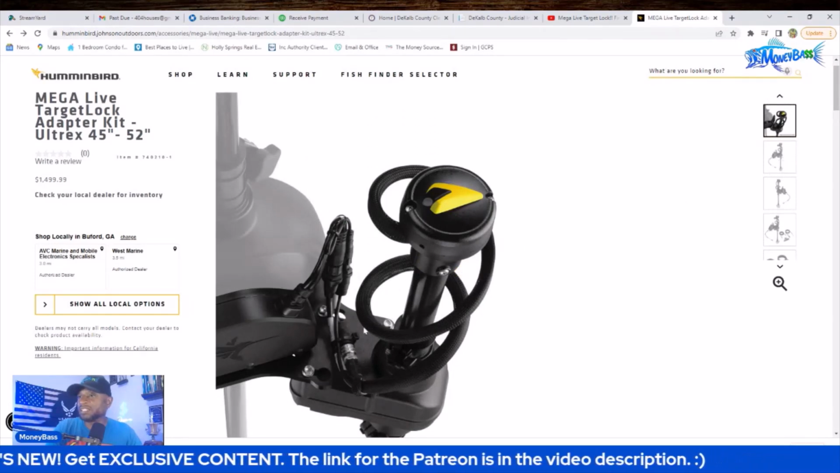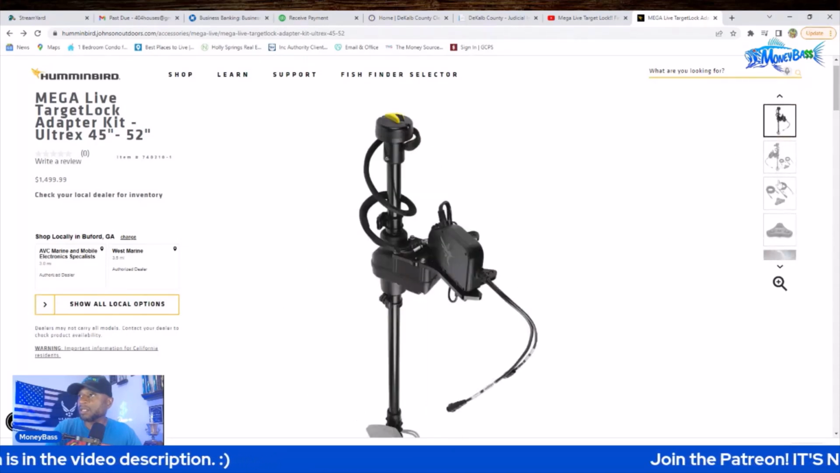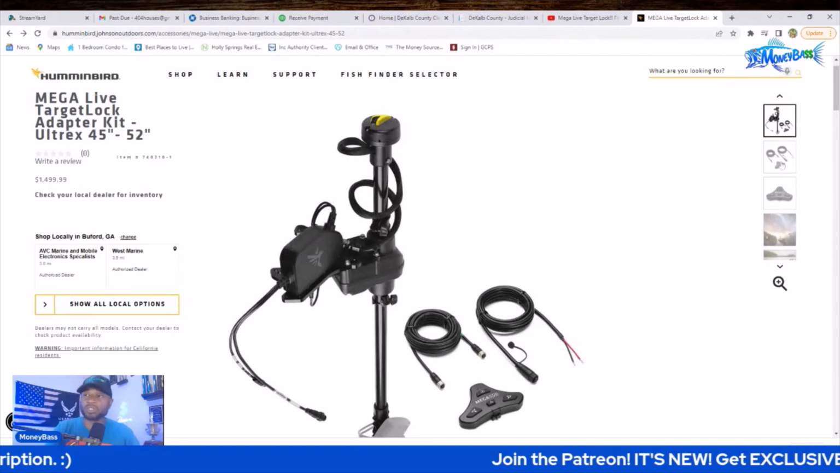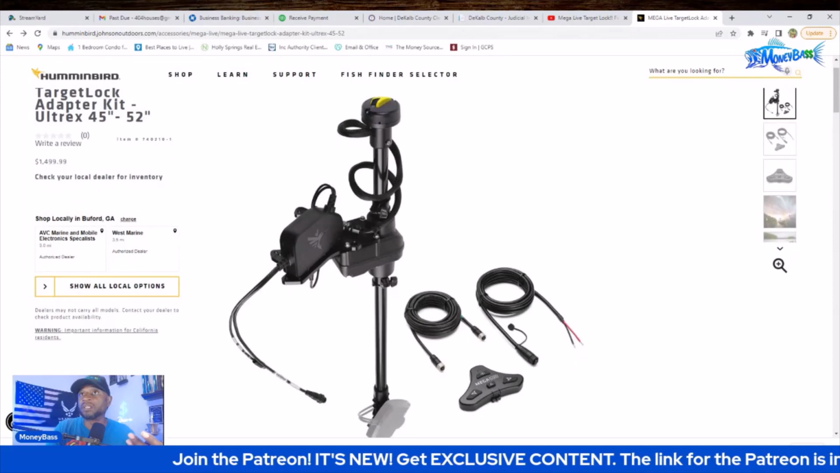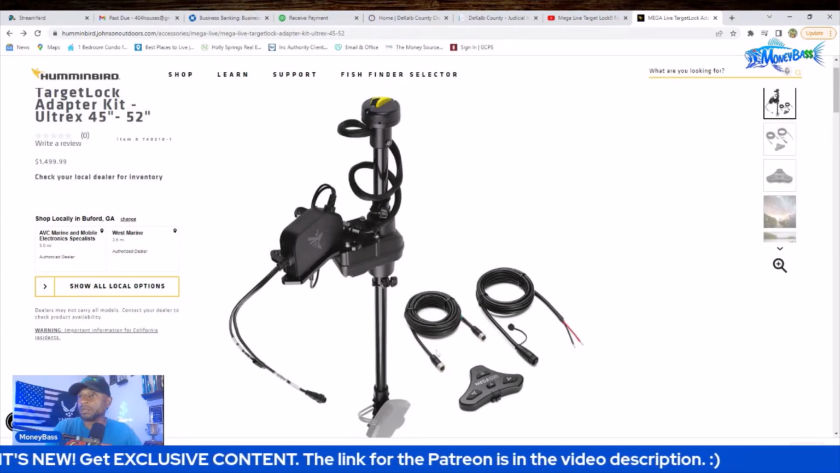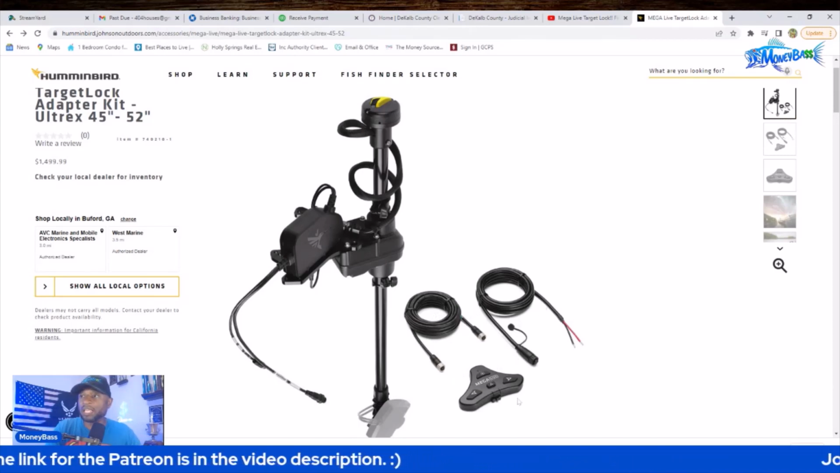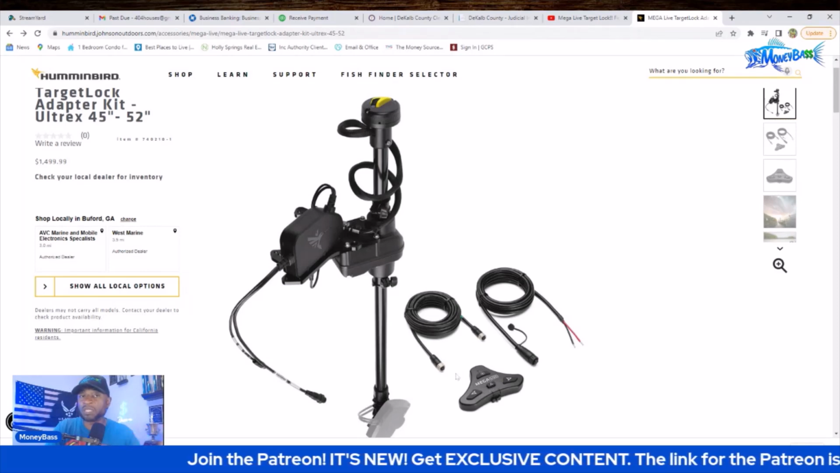Just wanted to point that out real quick. The installation does not look like it is going to be something that is difficult. Let's take a look at that. And just wanted to get down here to show you this. So this is basically showing you what will come with the adapter kit for the TargetLock system once you purchase that. All right, so it comes with your Ethernet cable, your power cable, and it comes with a foot switch right here that controls the direction of the system itself. And it has one or two other features on here, which will be down in the description.